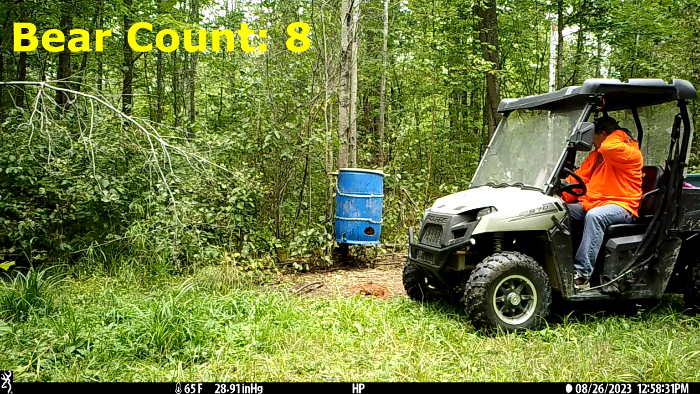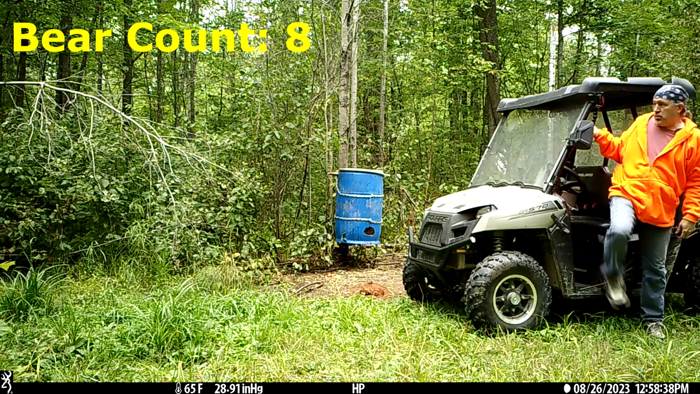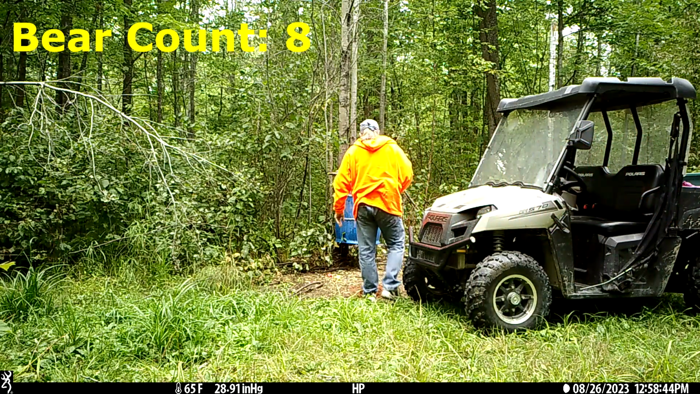And then here we show back up on the 26th to fill the barrel back up. It's great to see 8, maybe 9 bears showing up, but I'm a little concerned that they're showing up late in the evening. So we'll have to just see what happens when we're out there next week when we start hunting them.